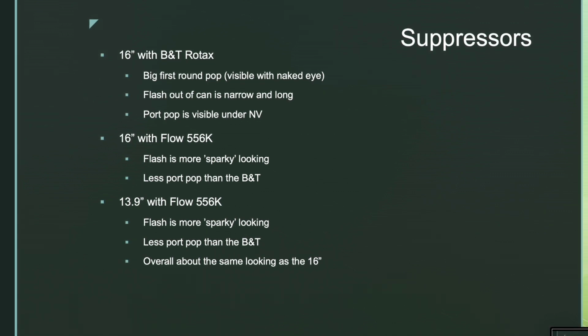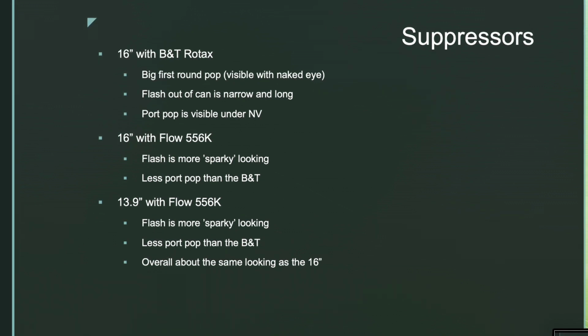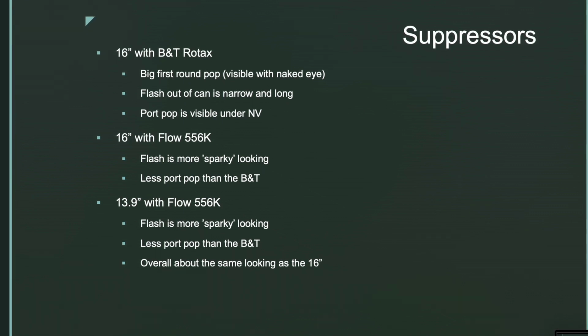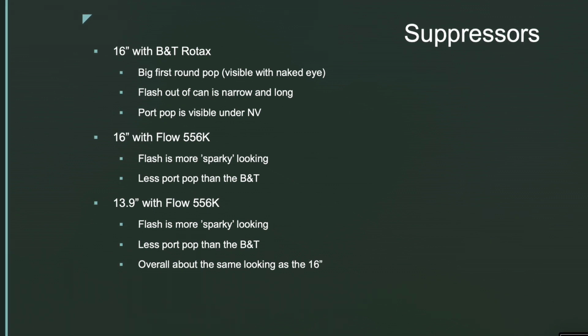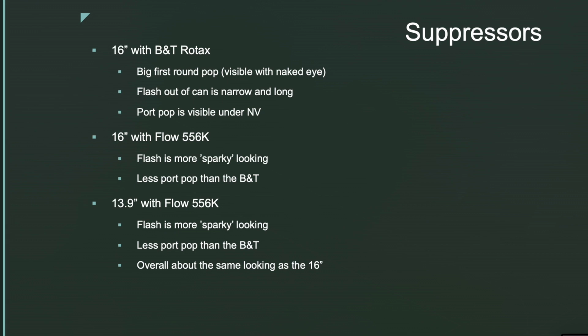But then the 13.9 with the Flow has about the same type of flash under NV as the 16-inch, and again, I don't think you could see it with the naked eye. It definitely has less port pop than the B&T, but maybe is slightly more than the 16. Overall, it was similar to the 16-ish inch. Granted, with the NFA finaglings that we got to do, they're minimal percentage differences in barrel length, right?